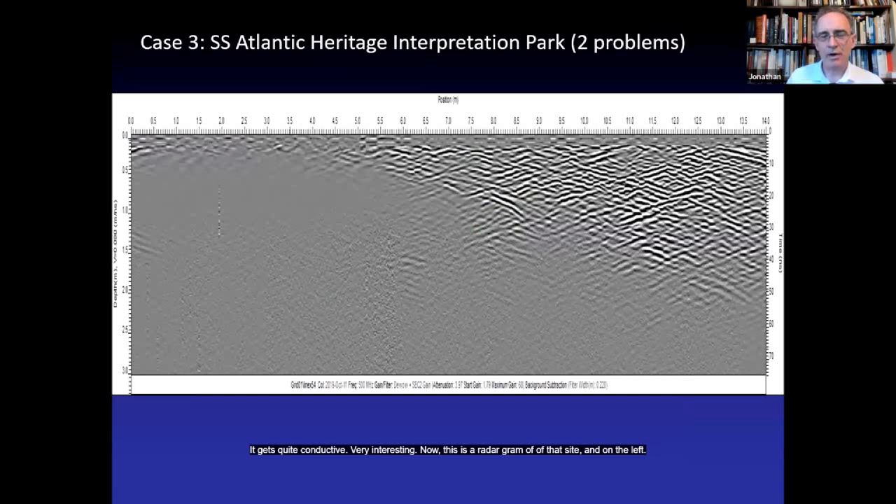Now, this is a radargram of that site. On the left, this is starting down by the water, and on the right, this is upslope. The first thing I'm going to point out is that everything on the left is attenuated. You'll notice there's very little actual data over here. Lots of reflections over here. In fact, this is mostly rock, bedrock. But over here, virtually nothing.